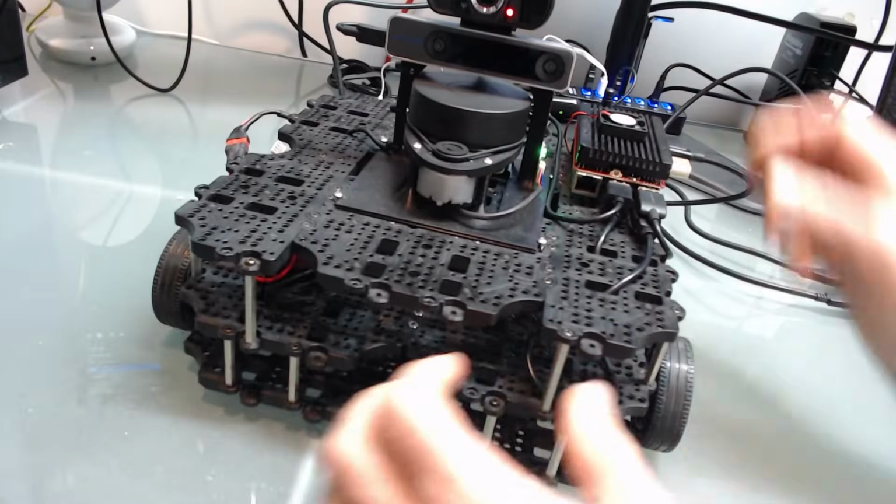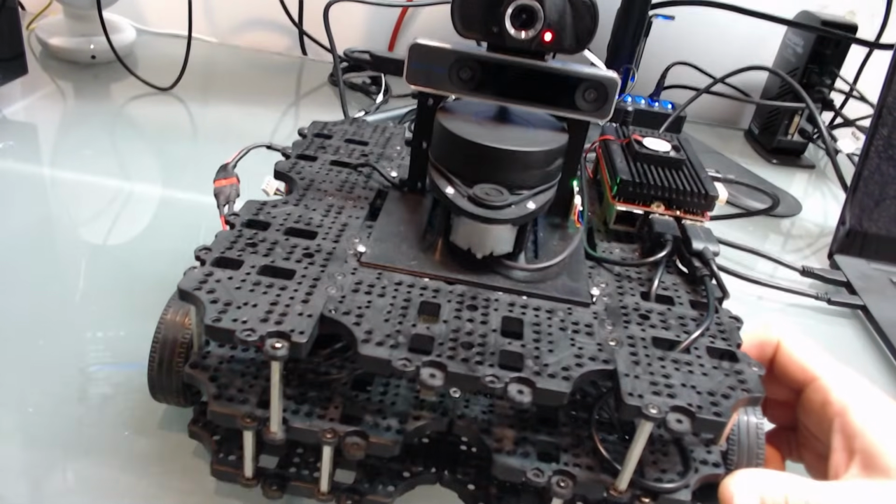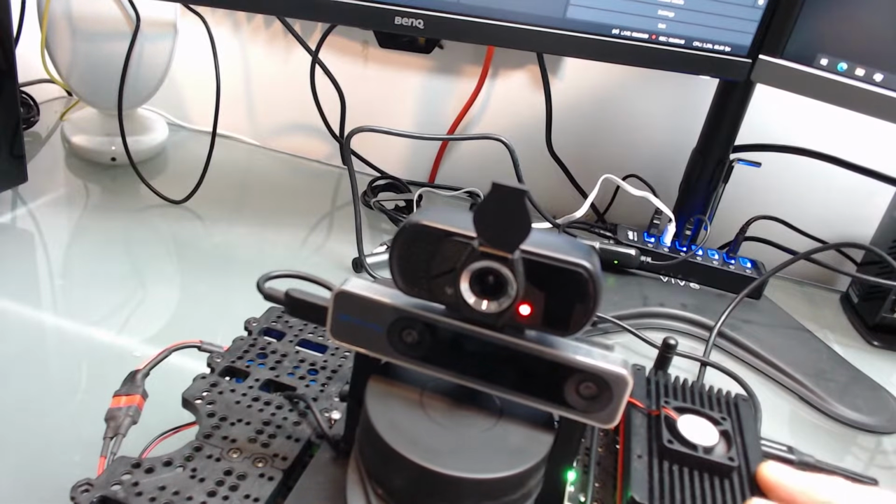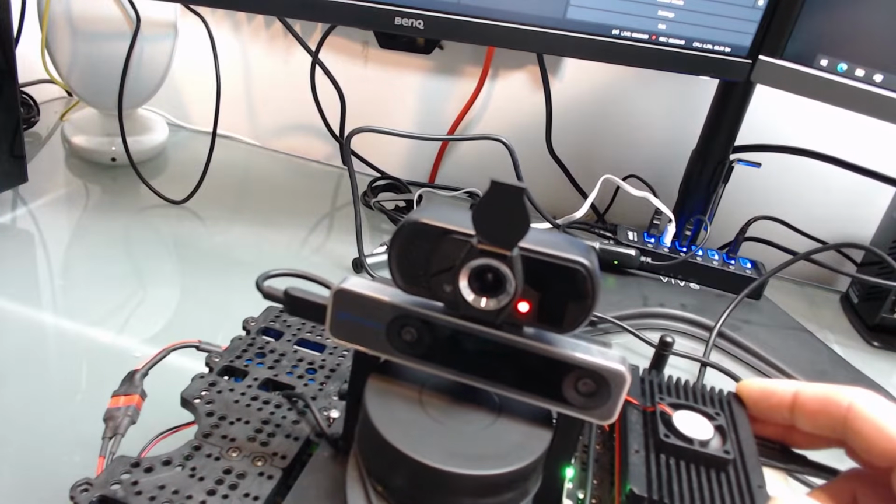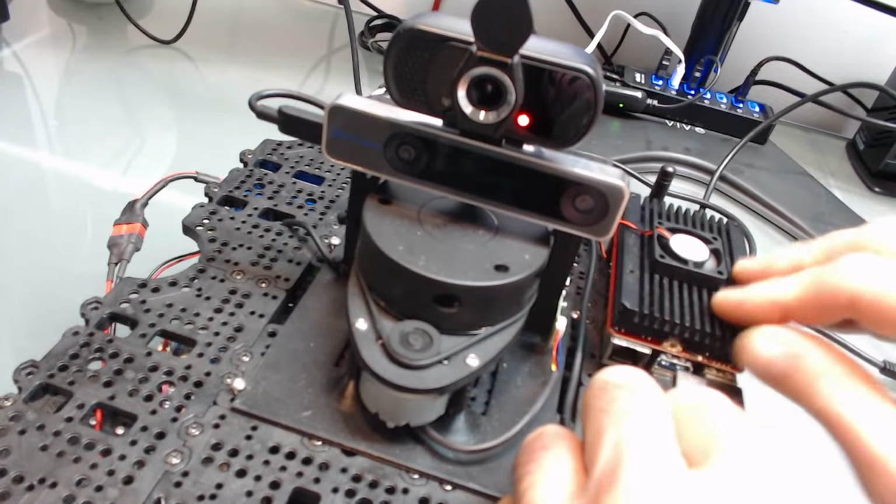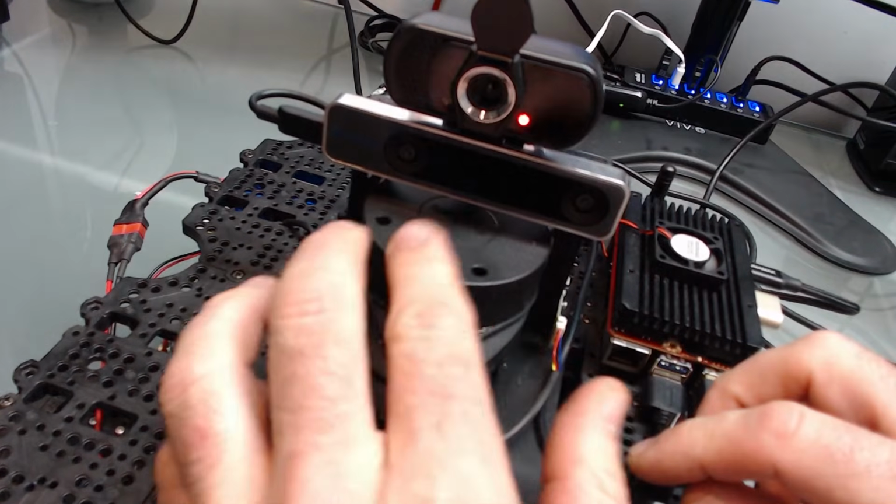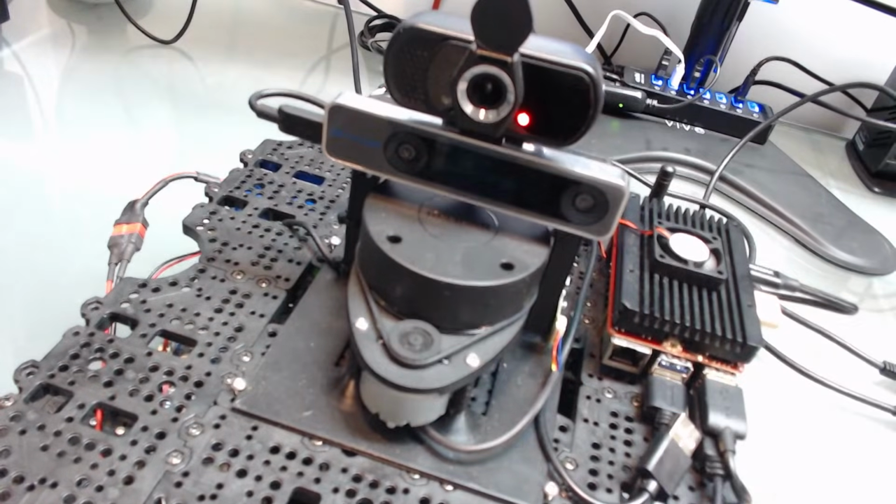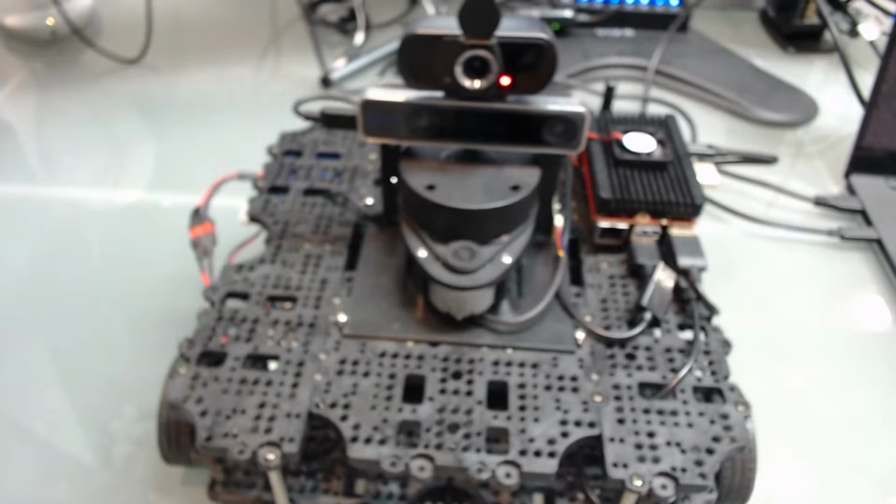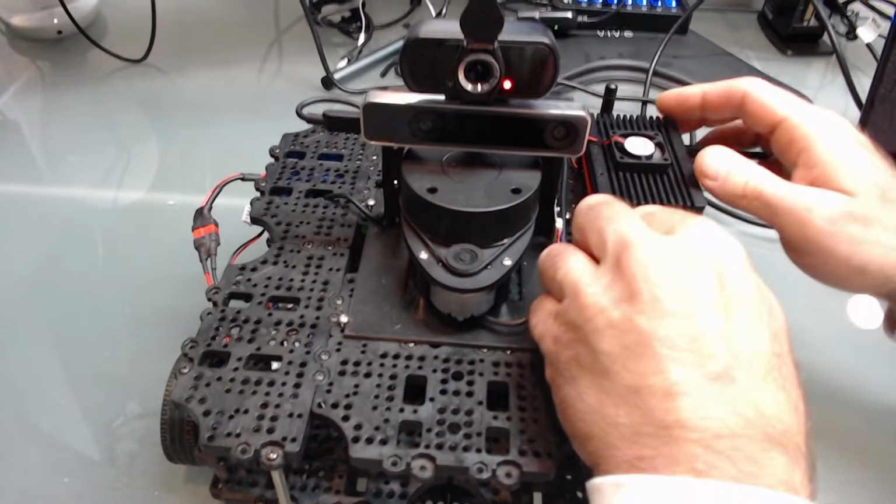Now, what lidar we're using today is the RP lidar. So if I were to, I'm not even sure which USB port here it's plugged into. Oh, that one. So you can see here, RP lidar. And don't worry about the Intel RealSense. We're not going to be using that today. So we're just going to use the RP lidar.